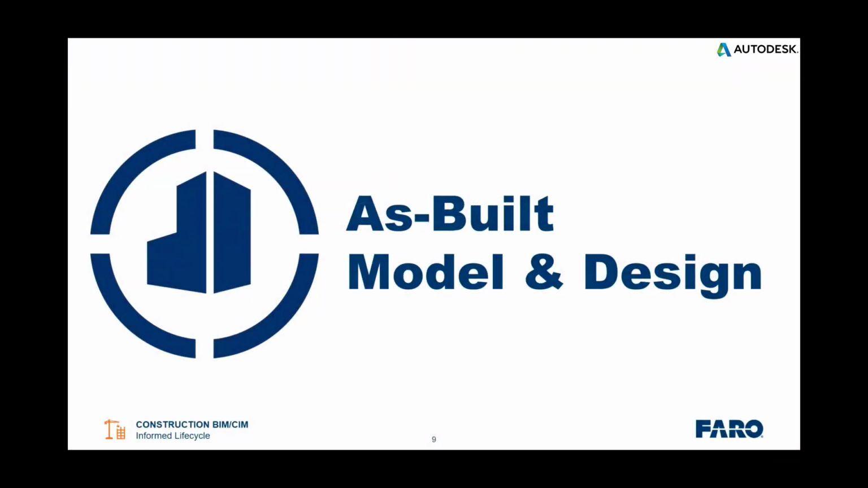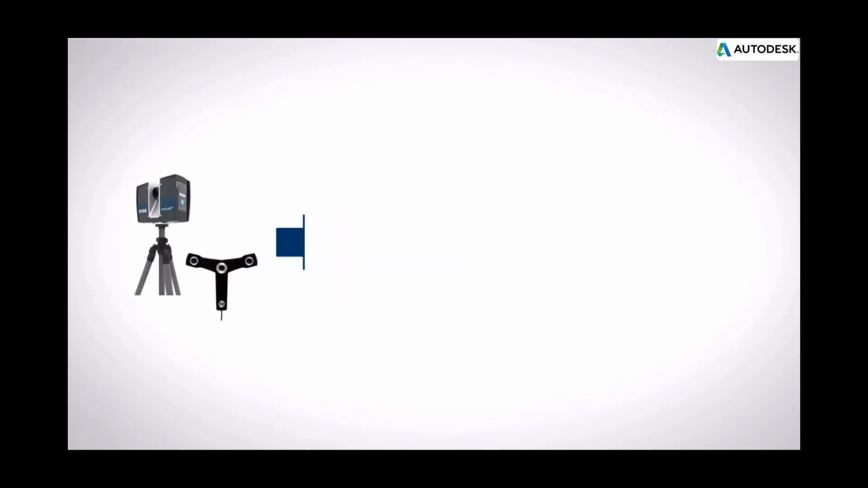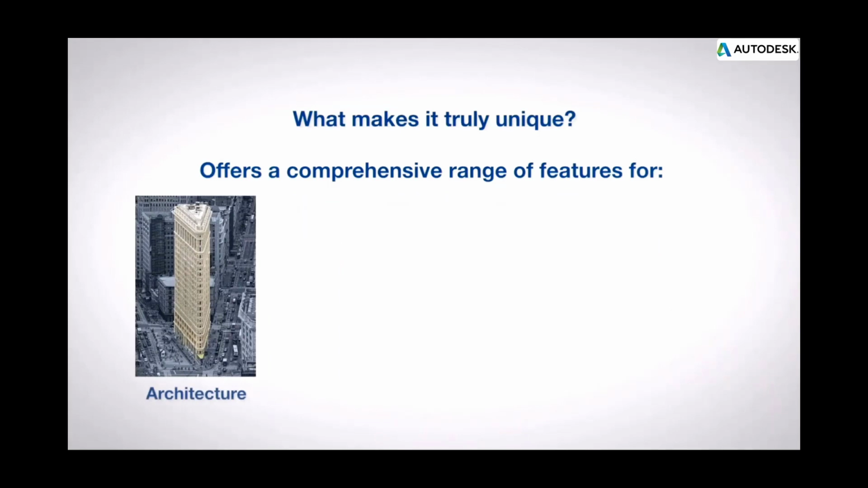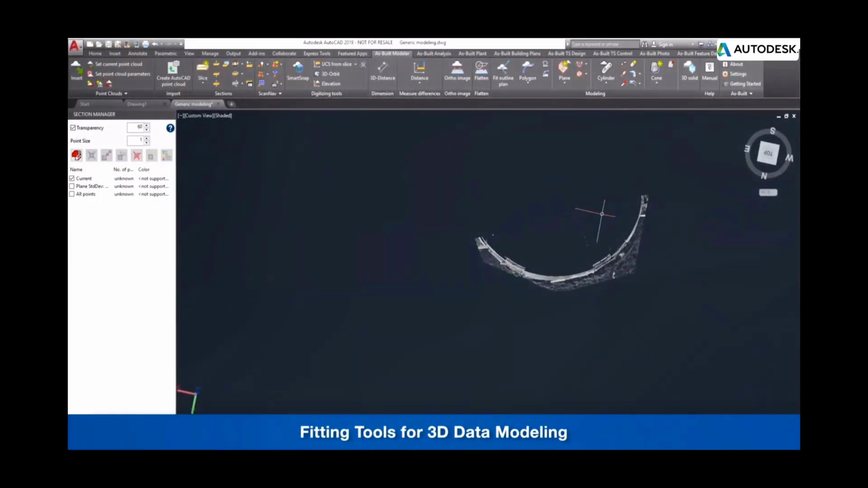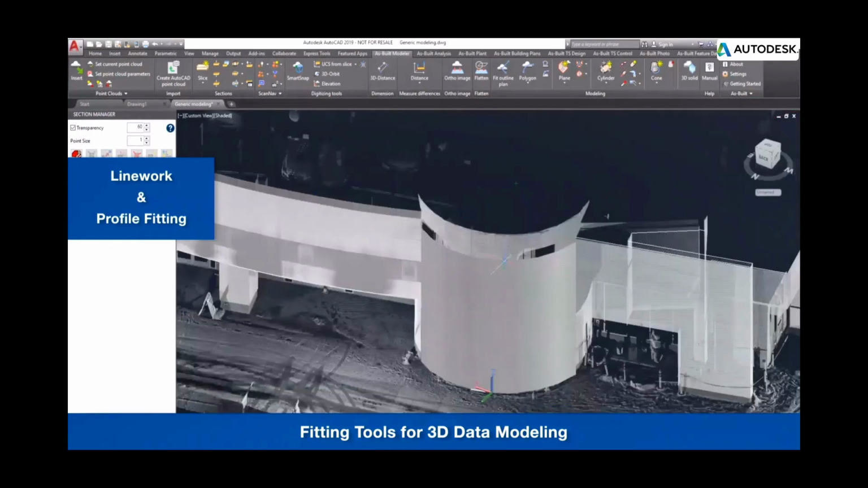Okay, once you have captured all that data, the next question is, what are you going to do with it? And as long as it is about creating as-built design models, we work very closely with the colleagues from Autodesk. And we have two major products here. One is called As-built for AutoCAD, which is a plugin for all the AutoCAD variants and supporting all the industries where you can use AutoCAD. And this As-built for AutoCAD provides a variety of tools to fit geometric objects into the point cloud to create as-built CAD models from it, like you see it here.